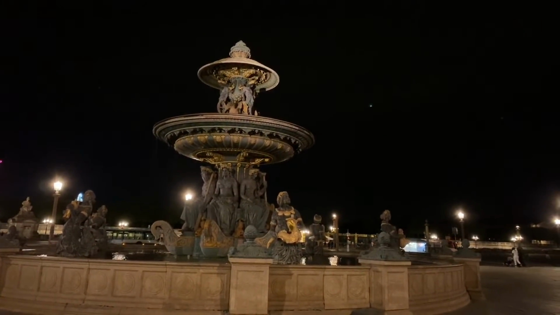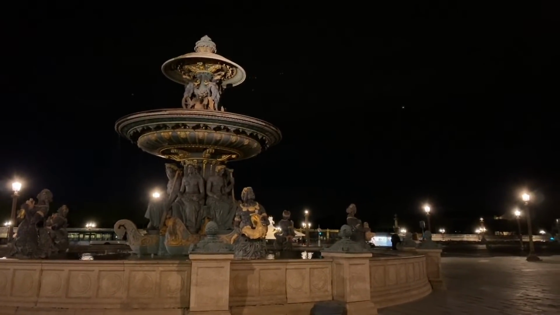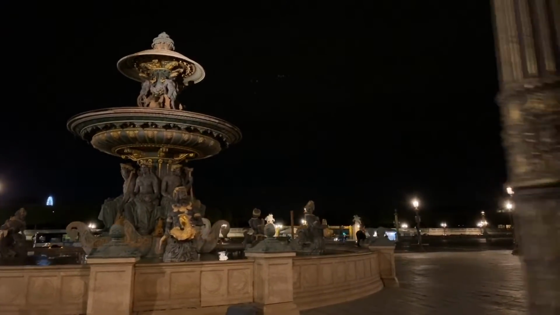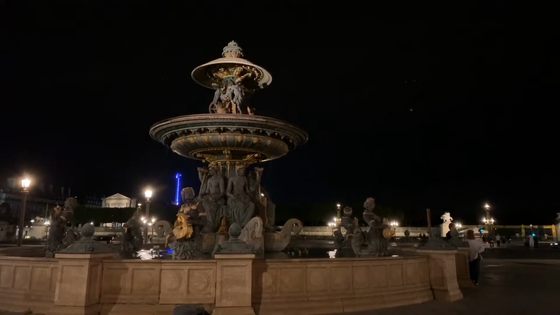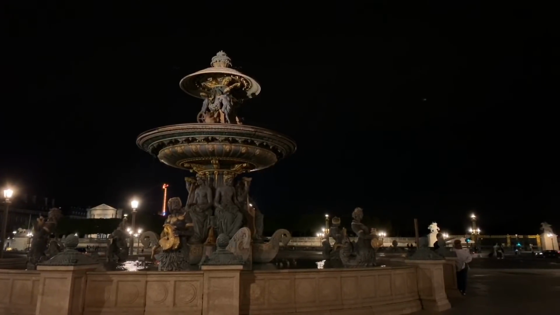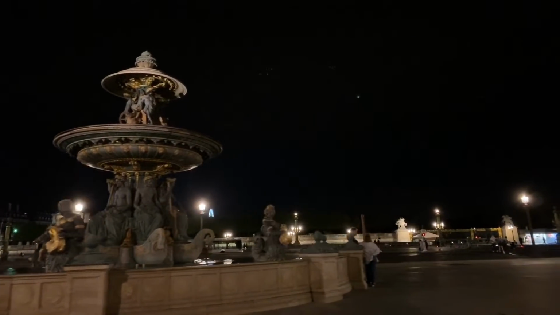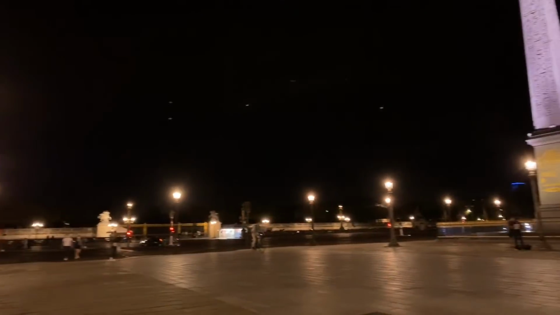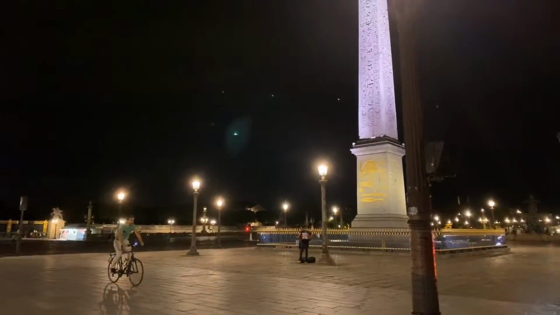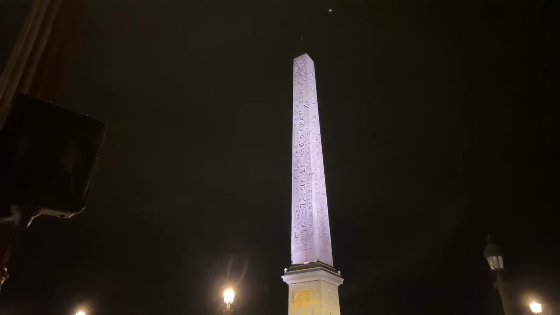And this is just some of the most elegant pieces of Paris that you can find. Tuileries Gardens there. Hieroglyphics.